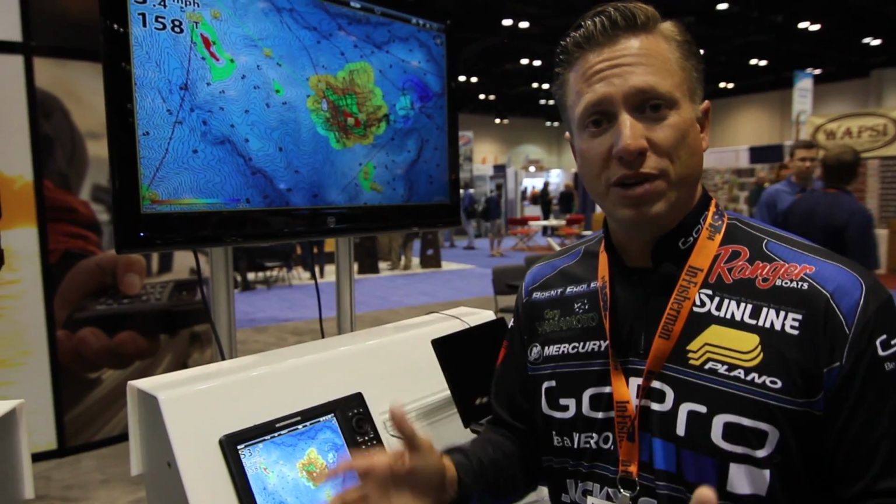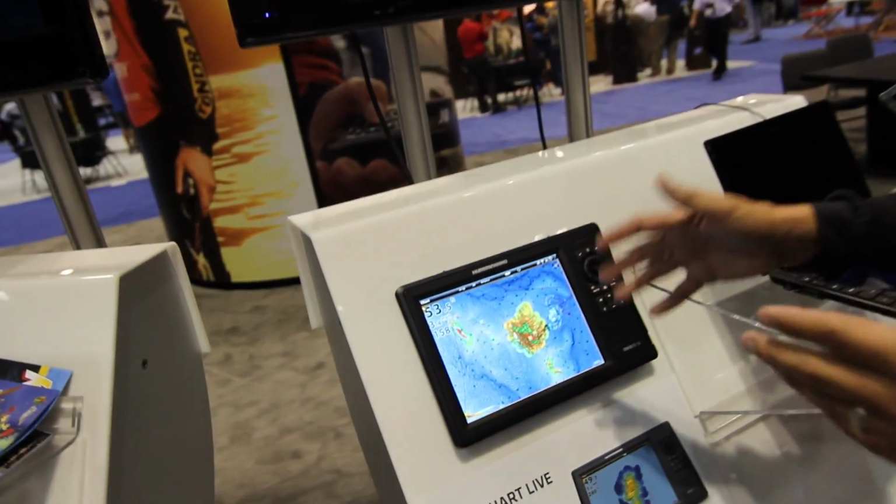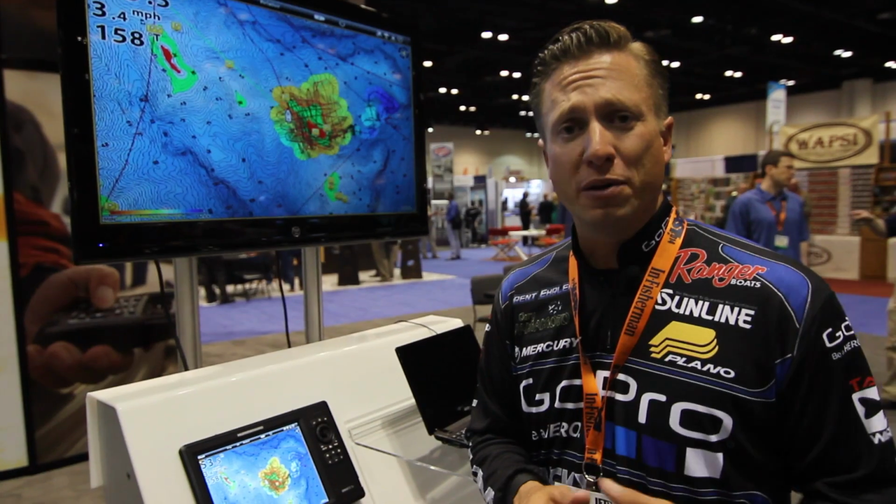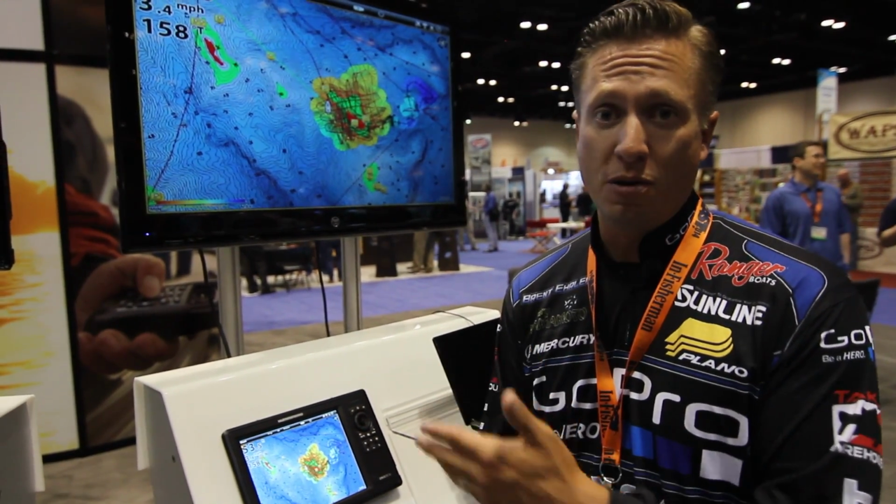If I go to a lake that no one has a map on, I can create my own map. This saves data. It'll actually save 8 hours of data on the unit of the bottom contours to where I can make my own map. So if you have a farm pond or a small lake that's not in a mapping system, you can create your own map with AutoChart Live.